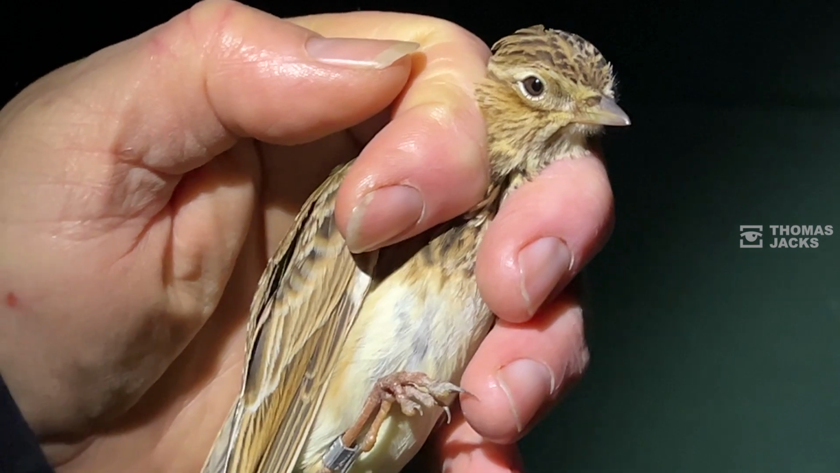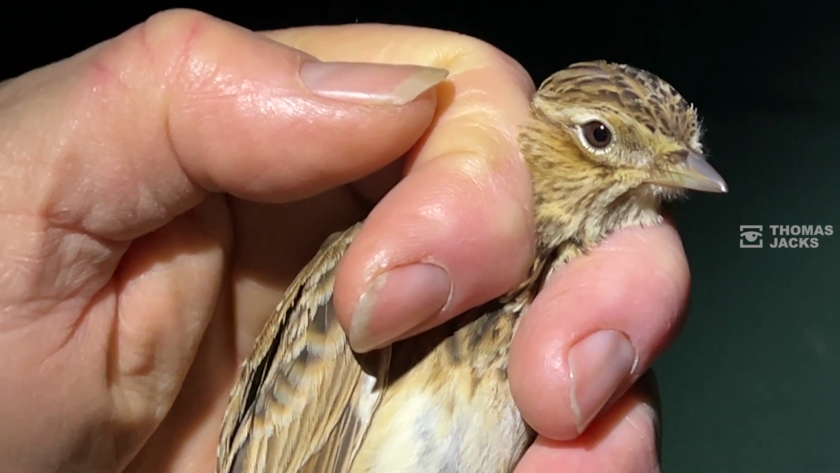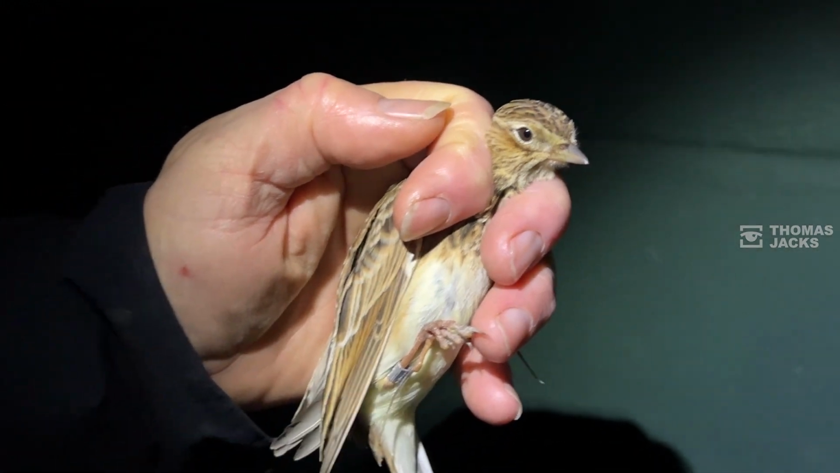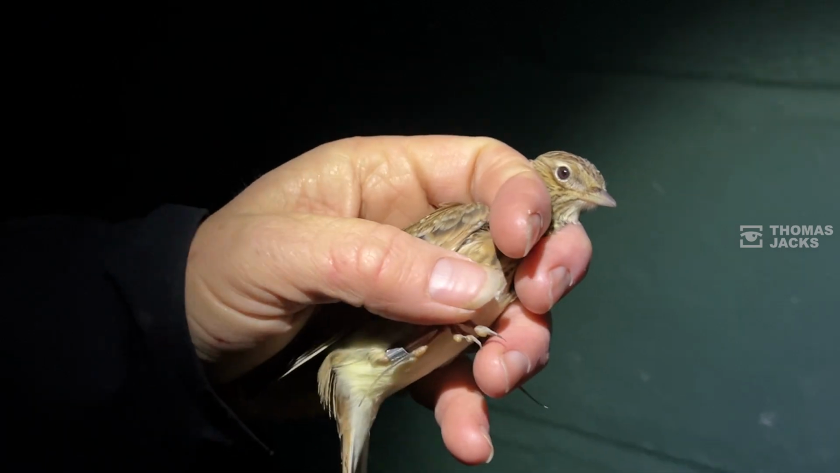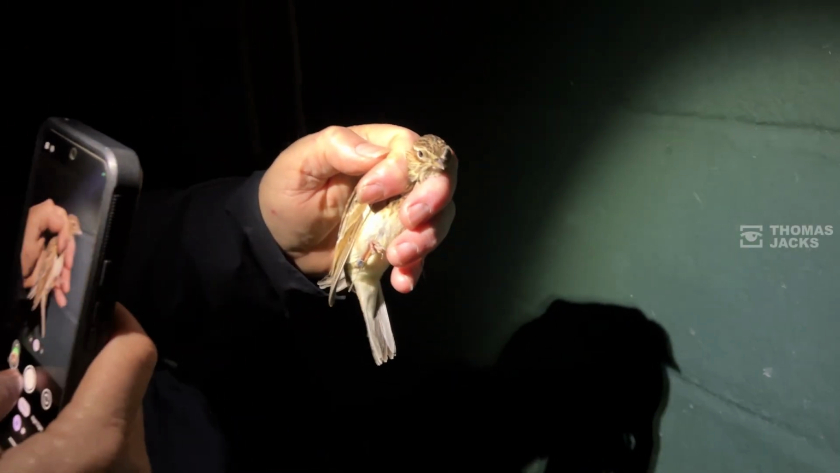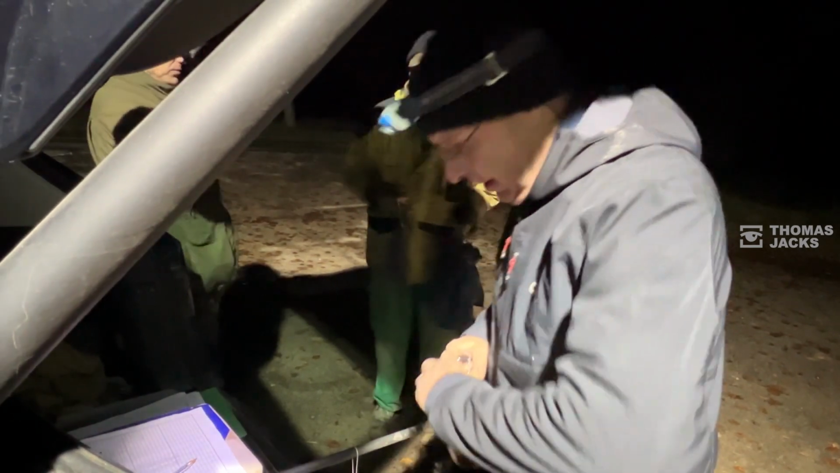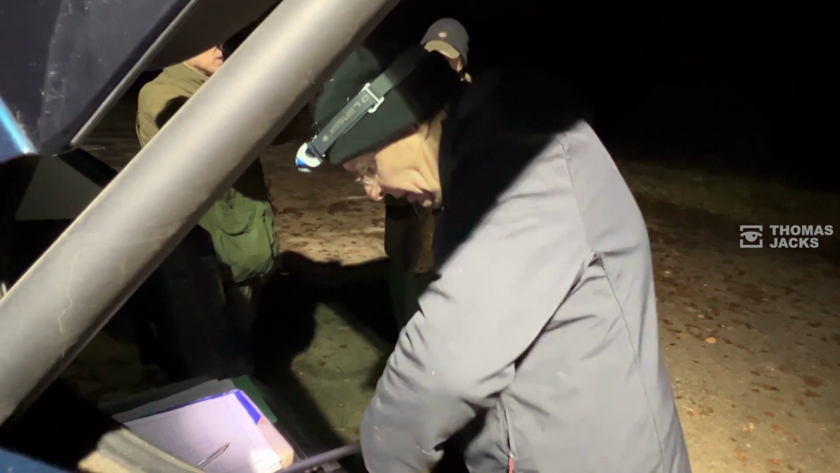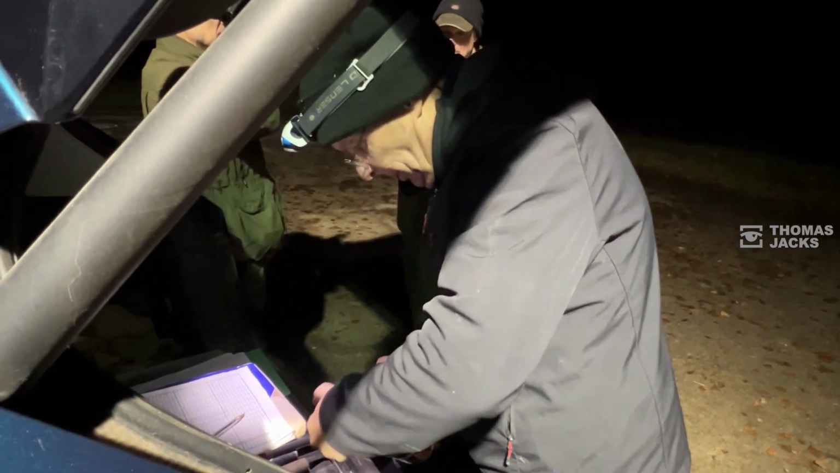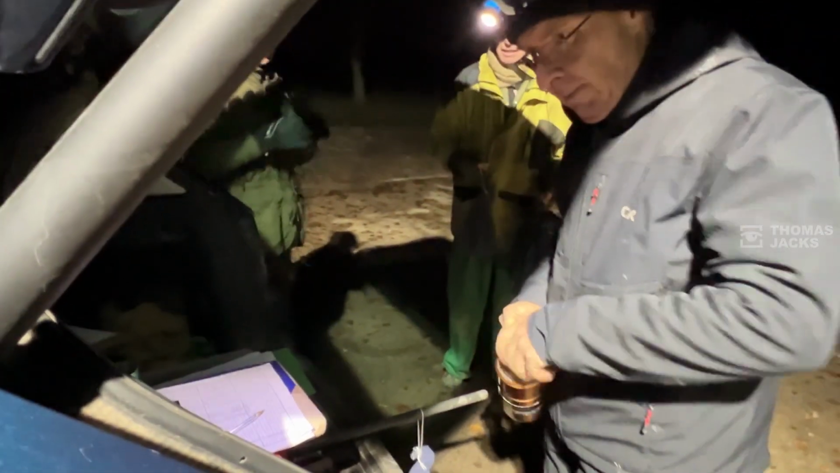Yeah, so that's 8 Skylarks, 1 Corn Bunting, 1 Woodcock. So we did get our 10. I was going to stop no matter what happened where we got to there, but as it happened, 10 was the number. Yeah, unless you saw another bird, then it would be off. So there's a bit more process for the Corn Bunting than anything else. So it's going to get a colouring.